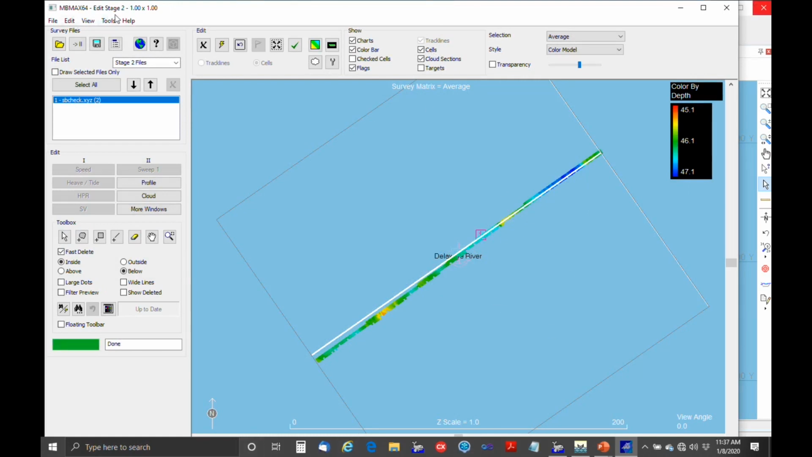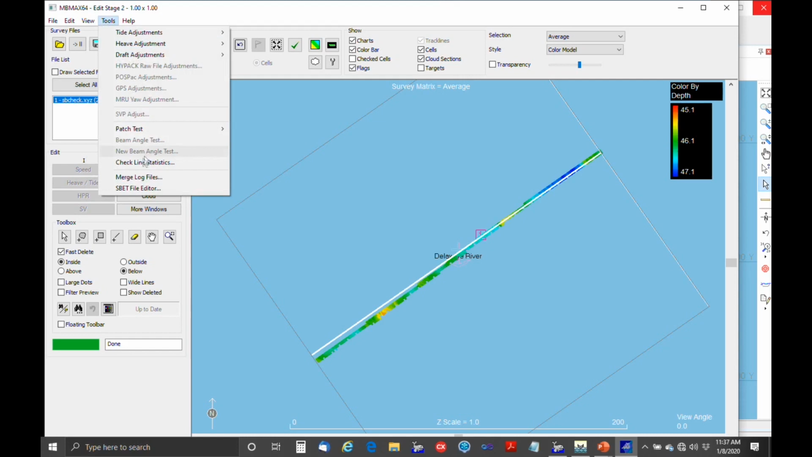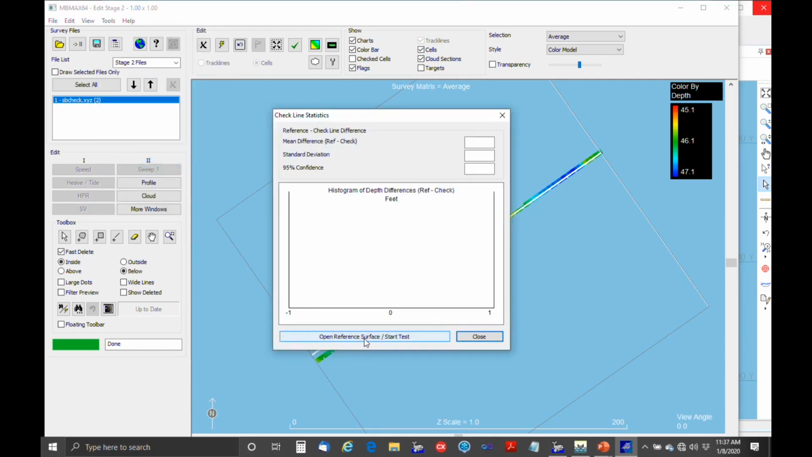Okay, so we loaded it up and then just go to the checkline statistics. The numbers that you see on this are first the mean difference, reference surface minus checkline. You can see this is under a tenth of a foot, so that's a pretty decent result. And then the repeatability is 0.16, less than 2/10 of a foot. So these are good results. You'd see this, and then you can move on and do your single beam survey.